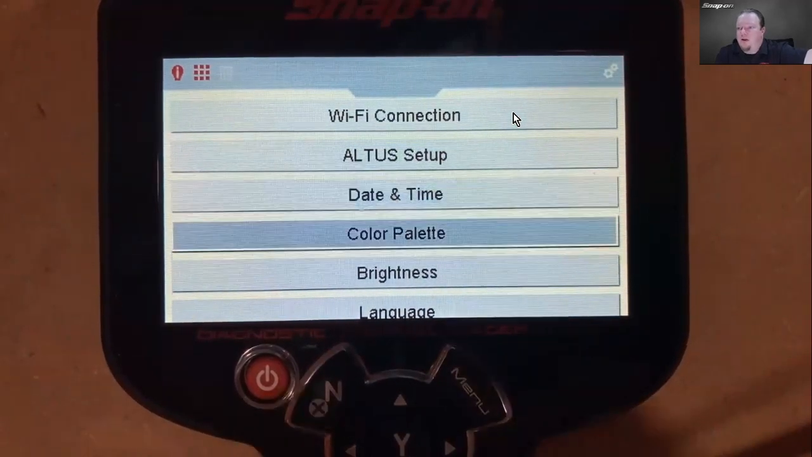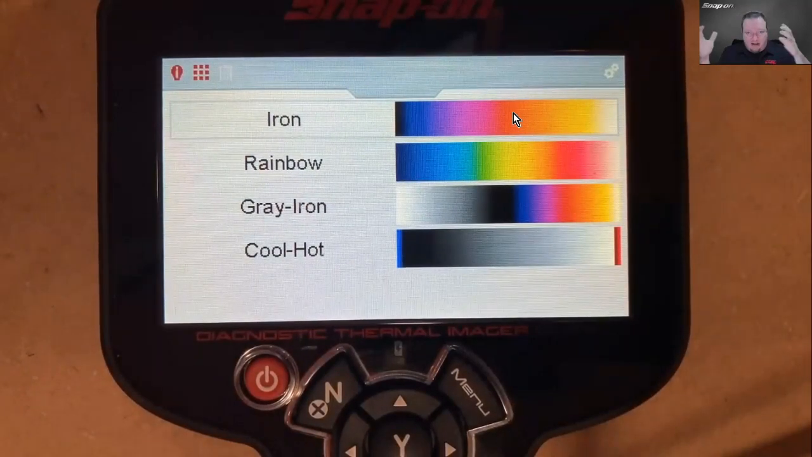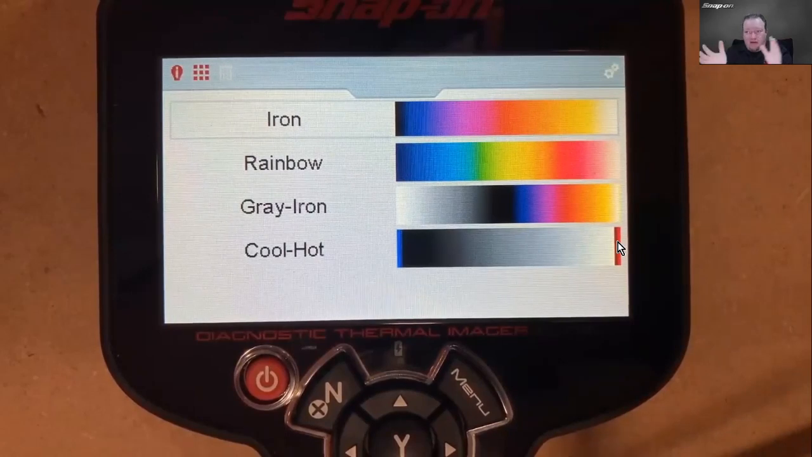Date and time, color palette. This one's interesting. It defaults to this iron, and that's the color that we always see. But you can also do rainbow. You can do gray to iron. You can also do cool to hot. Cool to hot's interesting because that'll show you the coolest and the hottest thing in the scene, and everything else will be different shades of gray. So if I want to see the absolute coldest and absolute hottest thing in that area, that's a good one to use for that.